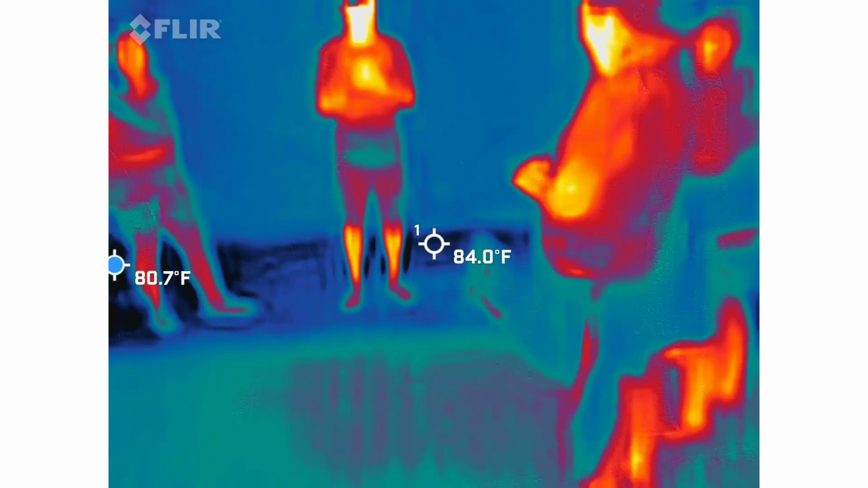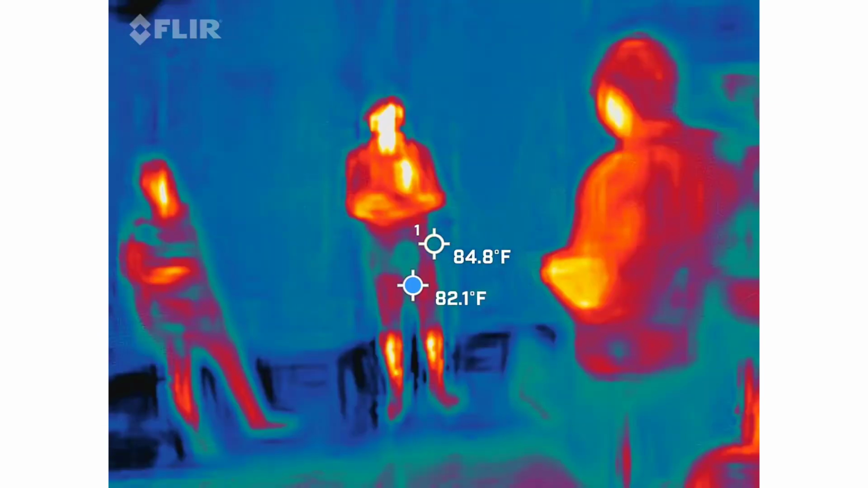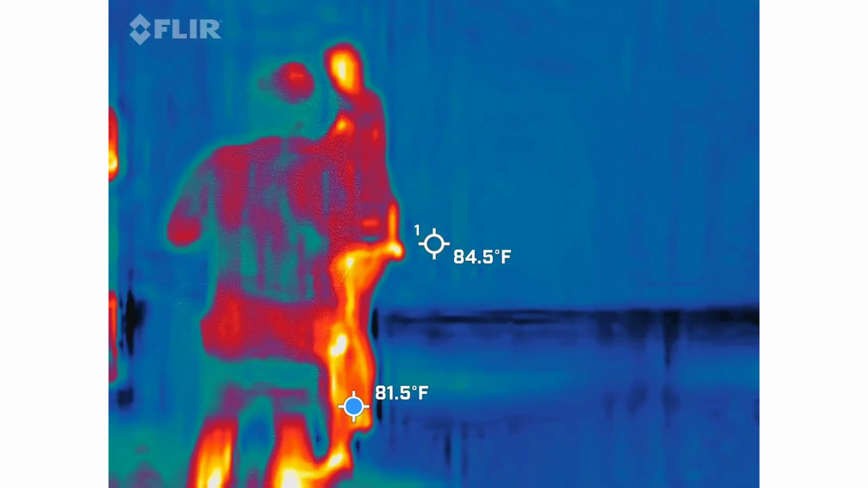So we're gonna be first discussing. We get a lot of activity out of this location, and again, it's hit or miss. We're either gonna have a lot or nothing at all. So kind of expect that mentality.